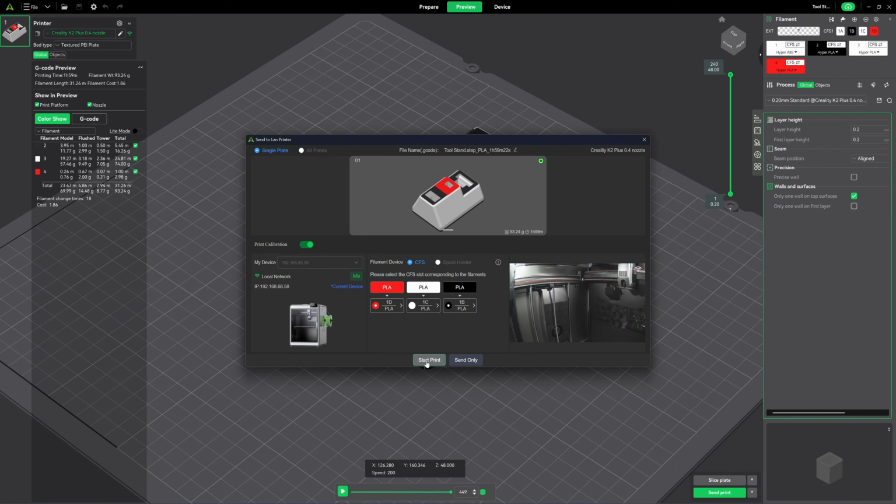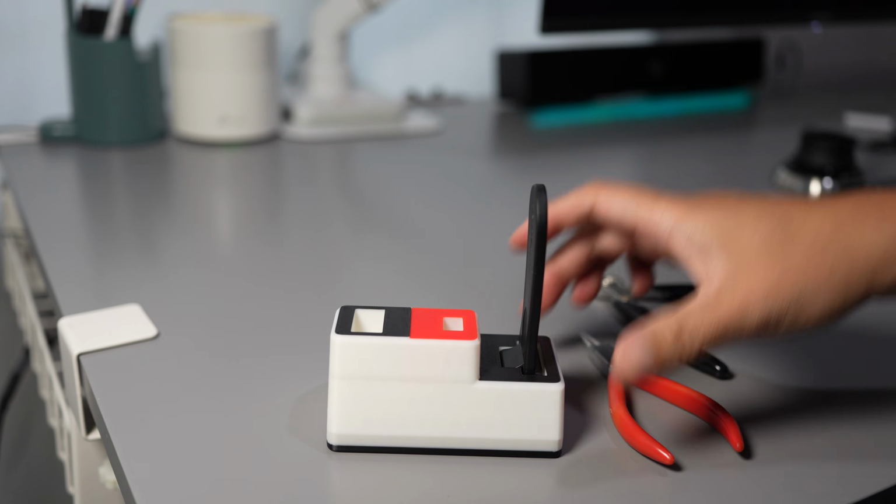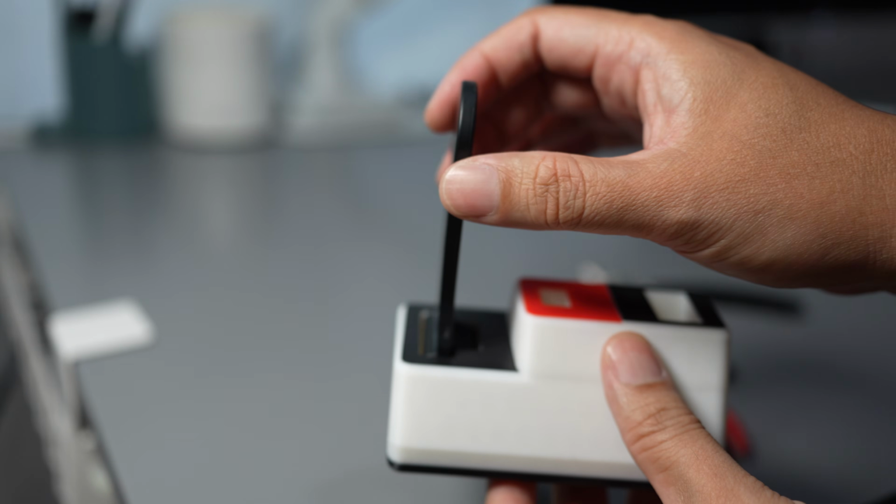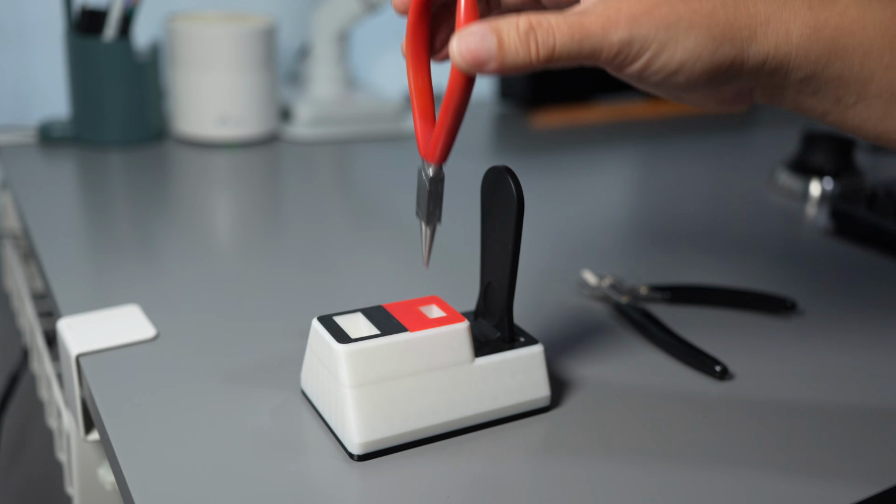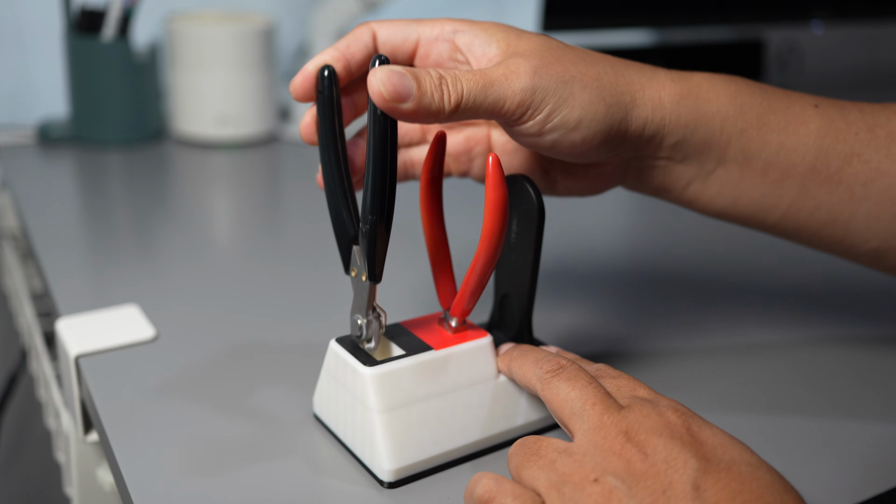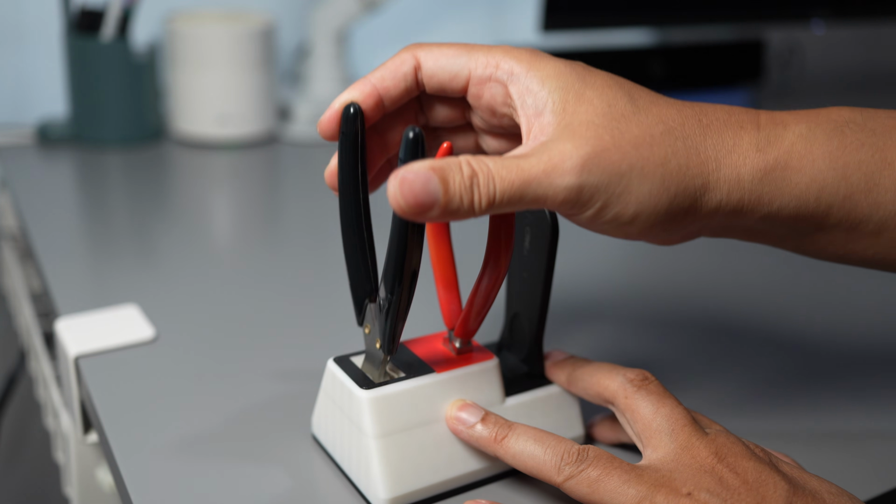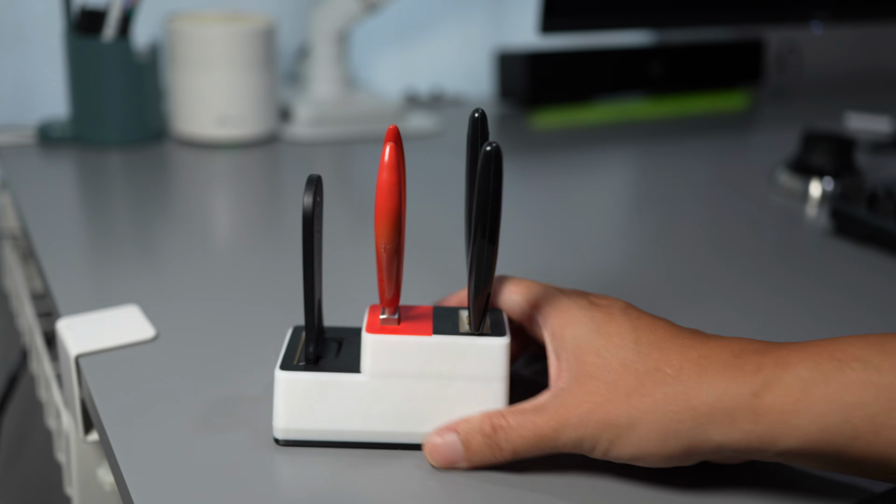Okay, I start the print. Scraper fit in quite nice. Okay, so here's the tool holder.